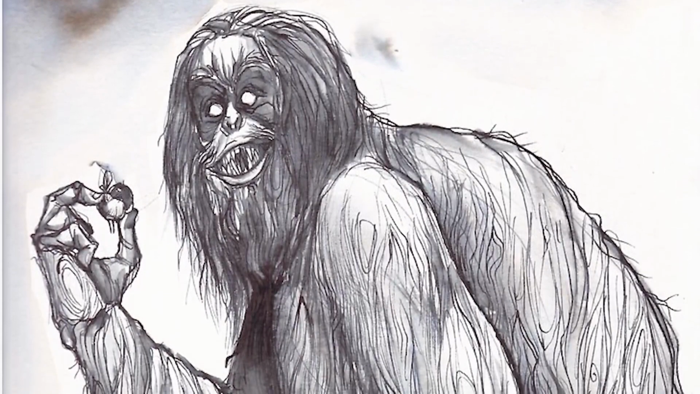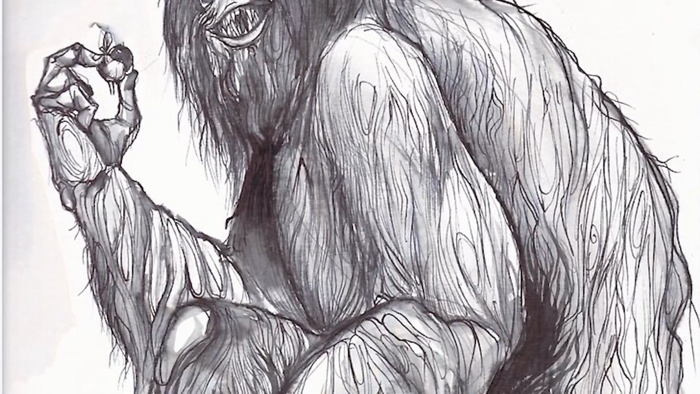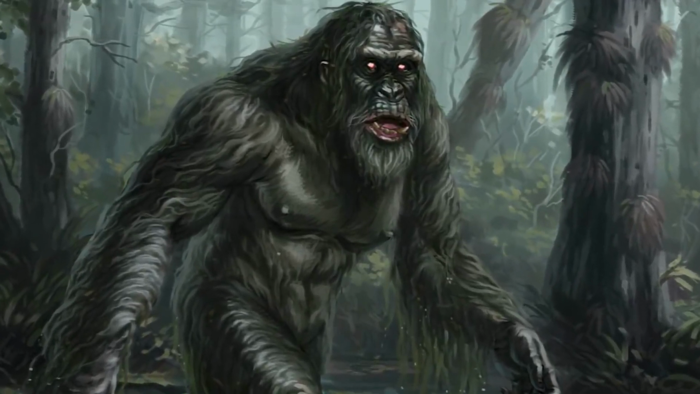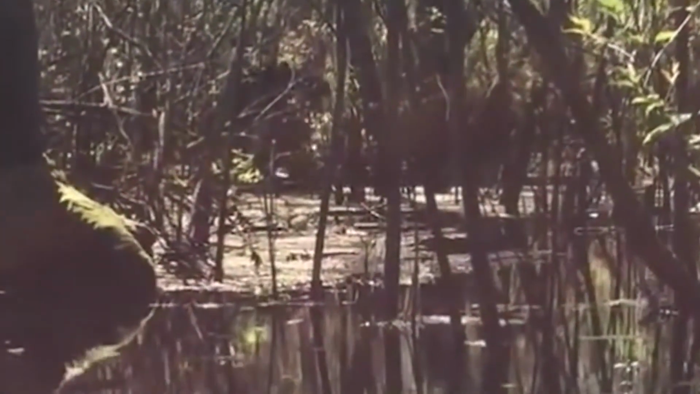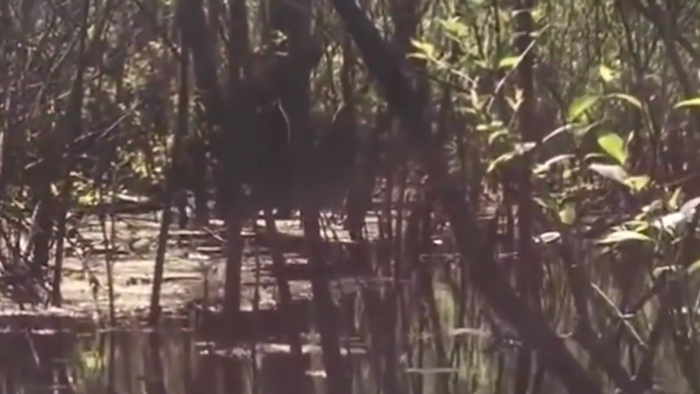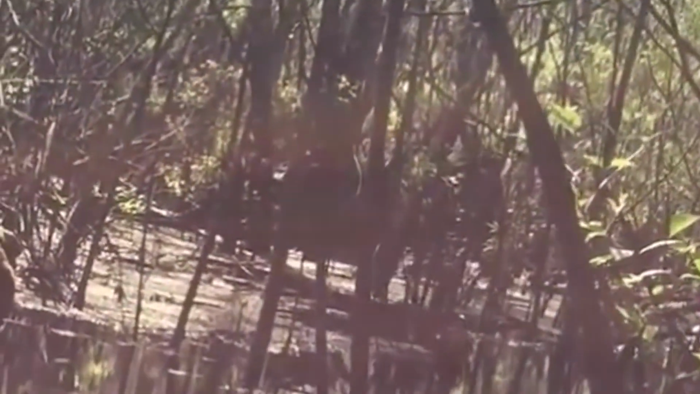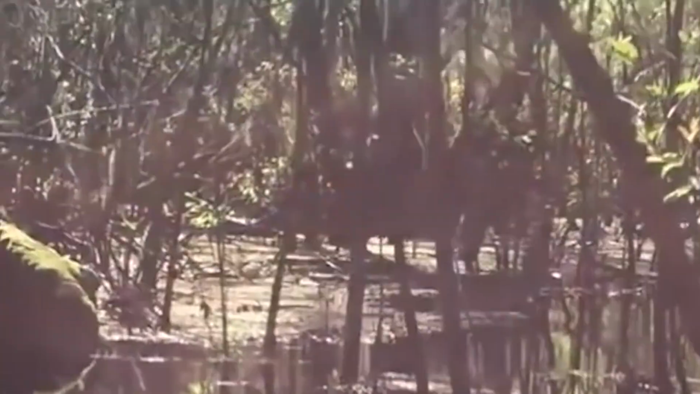Bigfoot hunters referred to the creature as a skunk ape due to its unusual appearance and the strong, unpleasant odor it reportedly emitted. The skunk ape is considered a relative of Bigfoot or Sasquatch, although official science does not recognize its existence. Additionally, in January 2015, in the same area, a hunter named Matt managed to capture video footage of the skunk ape walking through a swamp.